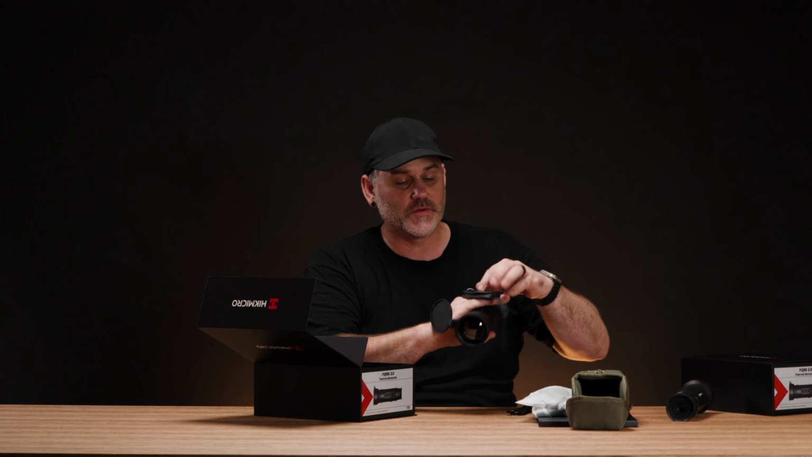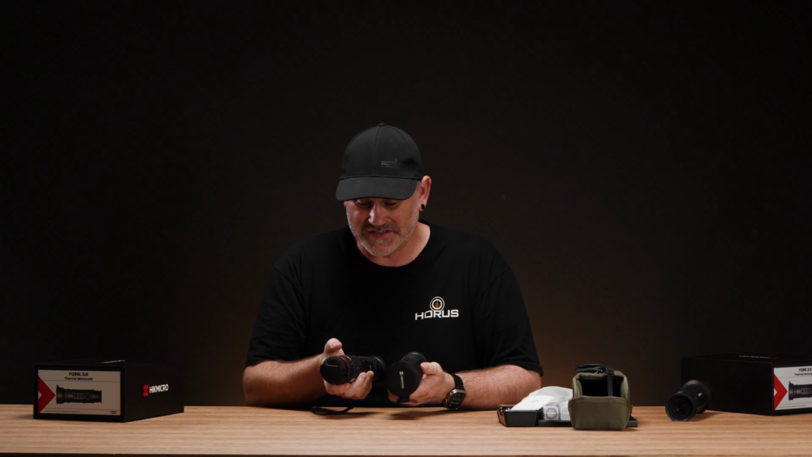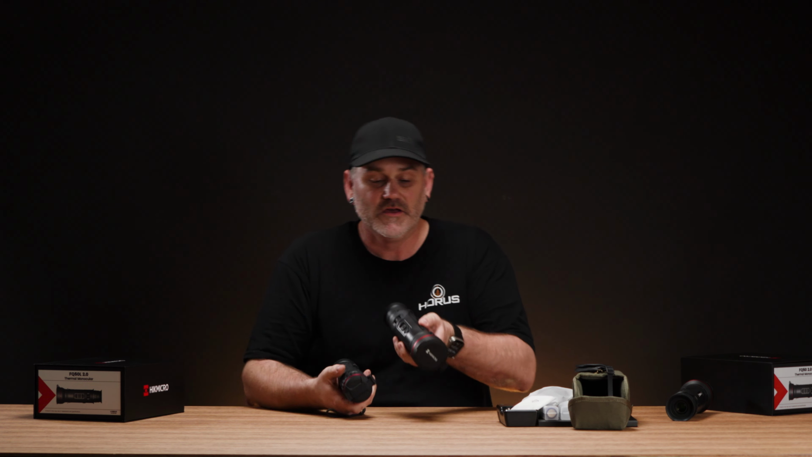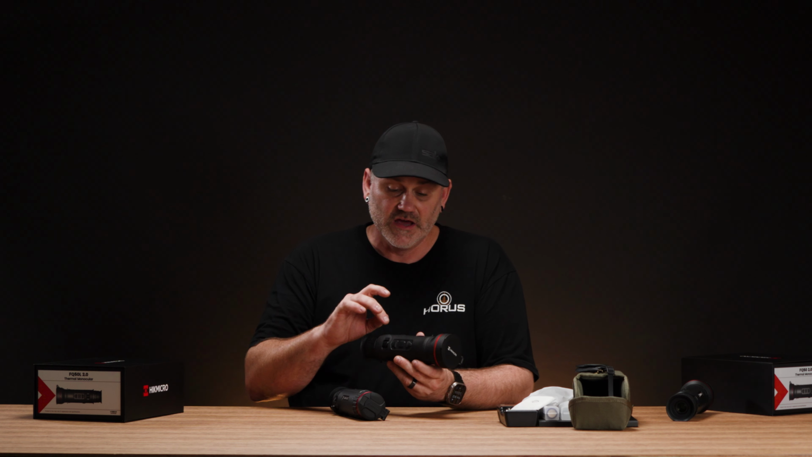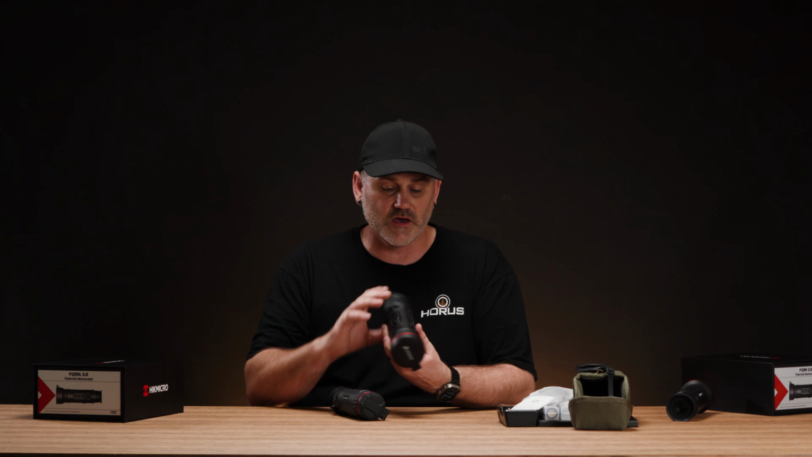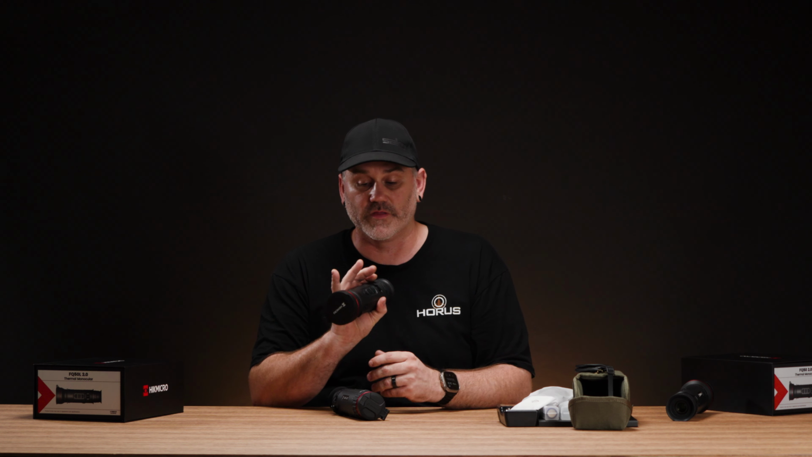So this is one of the originals. This is the 35. This is the 50. And there's a few differences between the two. Most notably, when you first go to turn it on, the on button that used to be there is now here. Now on the Condor in this series, they've moved it back over here, which makes a lot of sense because the Condors you grab with your hand like that and your thumb can control the on-off.